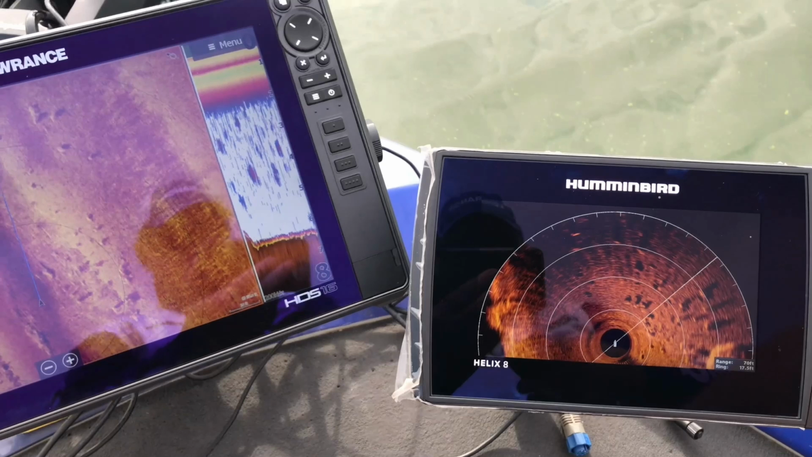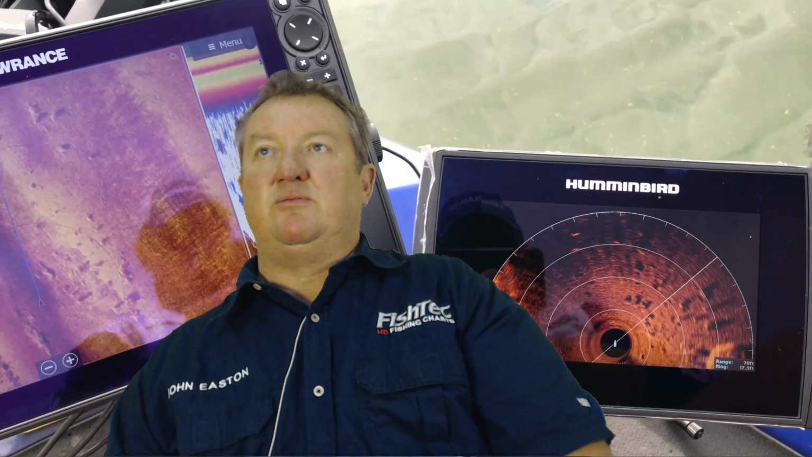What I found as a little bit of a concern on this, let me see if I can move out the way. You see how clear those rocks are on that 360, from the 1 o'clock all the way to the sort of 2 o'clock. Be careful, that big fluffy thing on the right is weeds, so don't look at that.